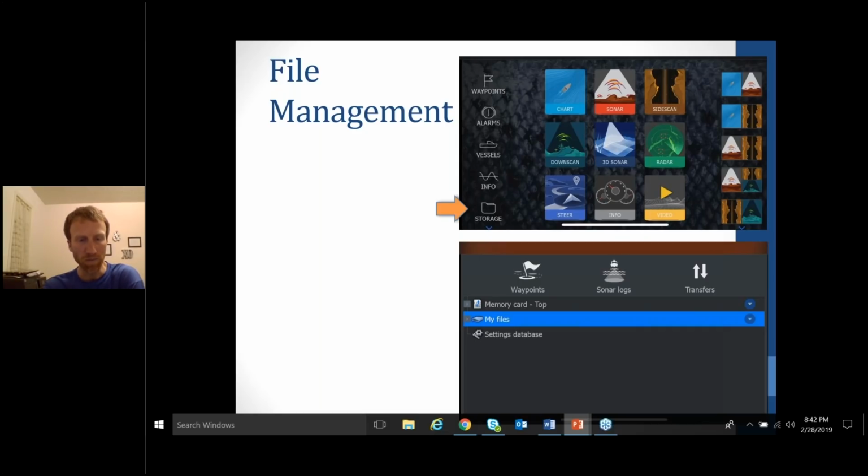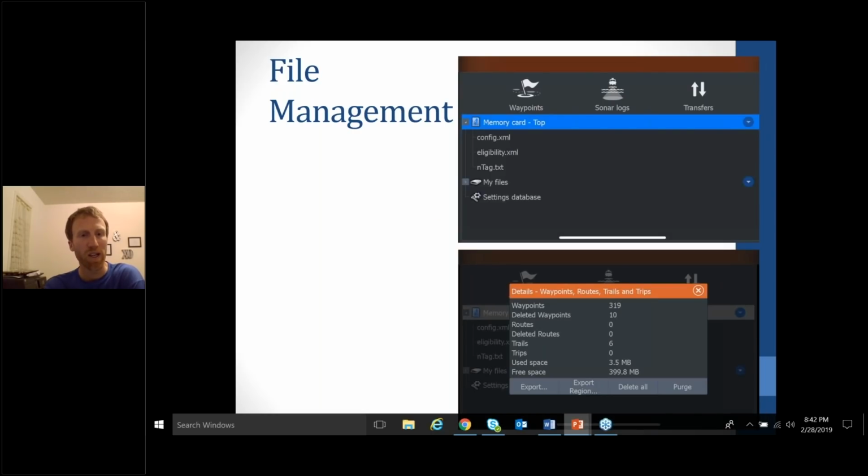So basically click on the waypoints, go to the next page, and just click on where you want the waypoints to go. So in this case, it's going to be the memory card in the top slot. There's always going to be 2 slots, so make sure that you're assigning it to the correct slot.